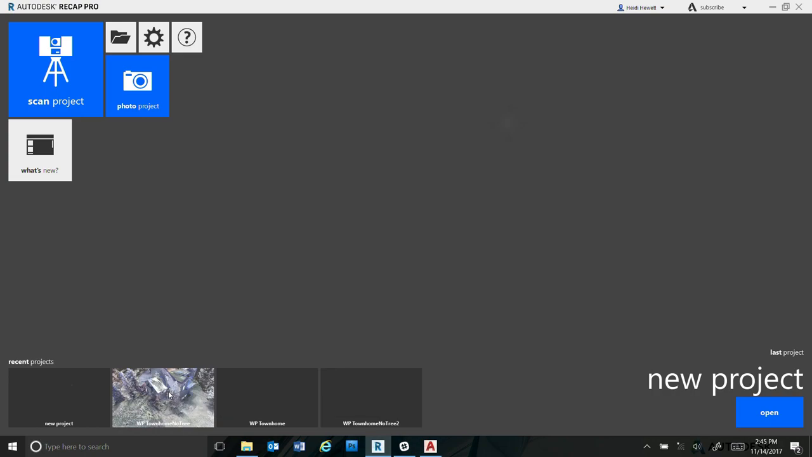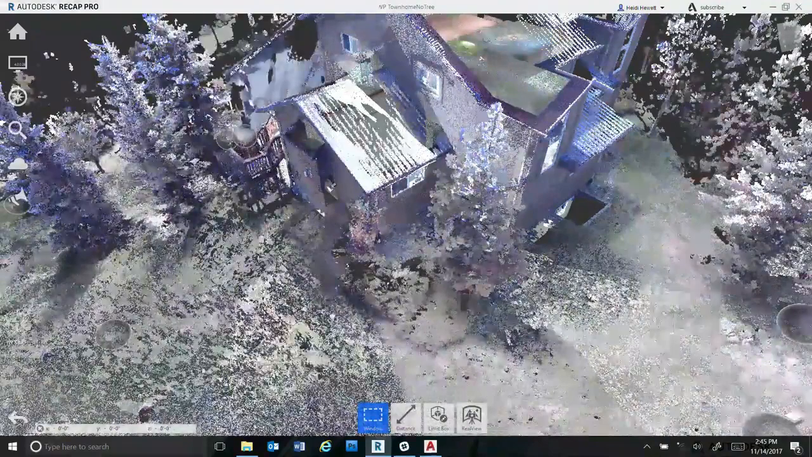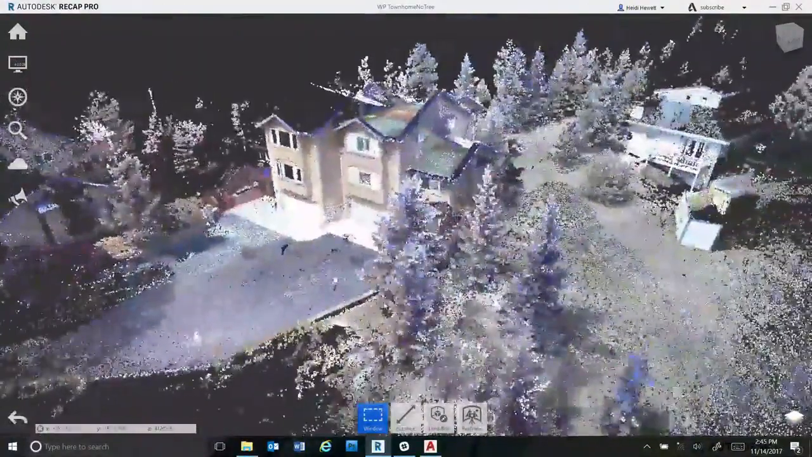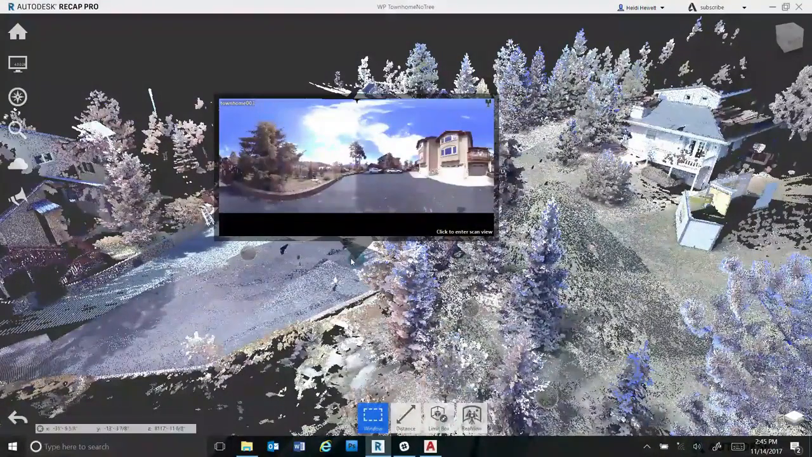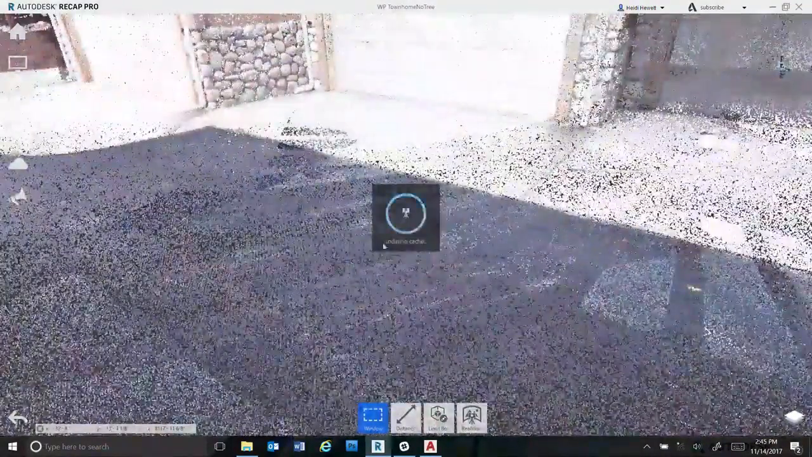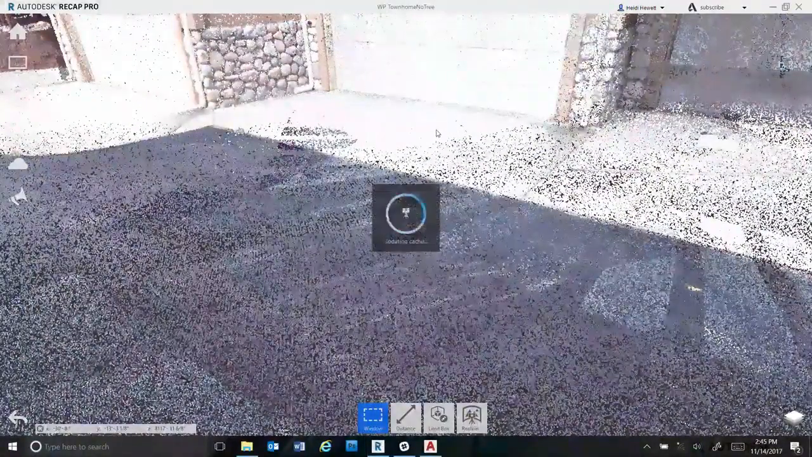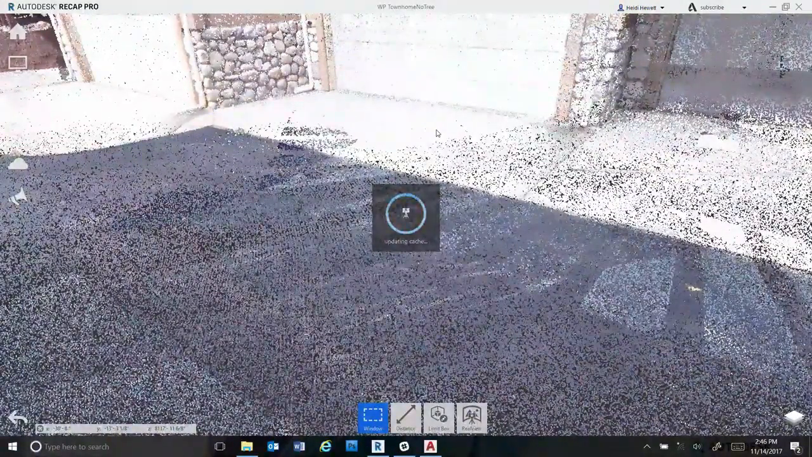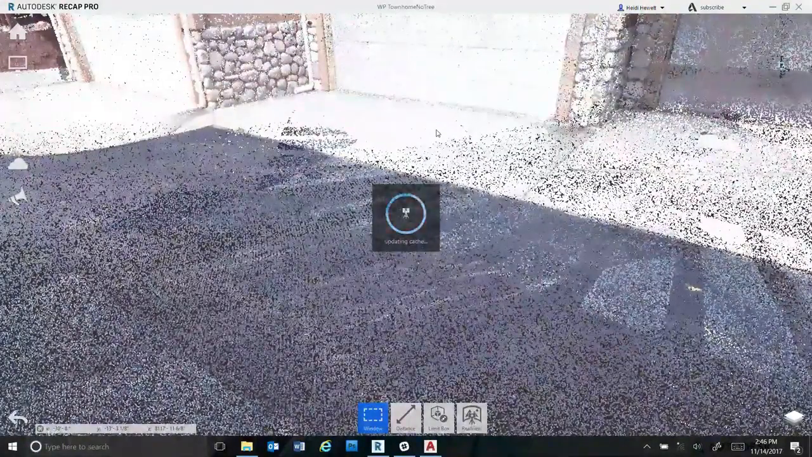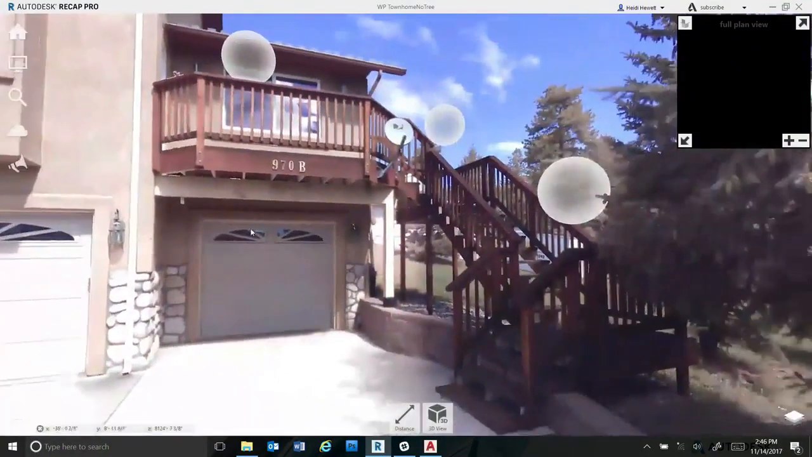All right, so here, after I got all those scanned in and registered together, now I can open it in ReCap and I can see all the detail. I can look around. If you click on any of these mirror balls, just passing the cursor over, you see the photo that it took. If you click on it, then it places you right there in that location, and that gives you the most accurate display of the points when you're standing in that location. And in ReCap, it will automatically put you in that view where you're seeing that 360-degree photo. You can see that's actually a photo.